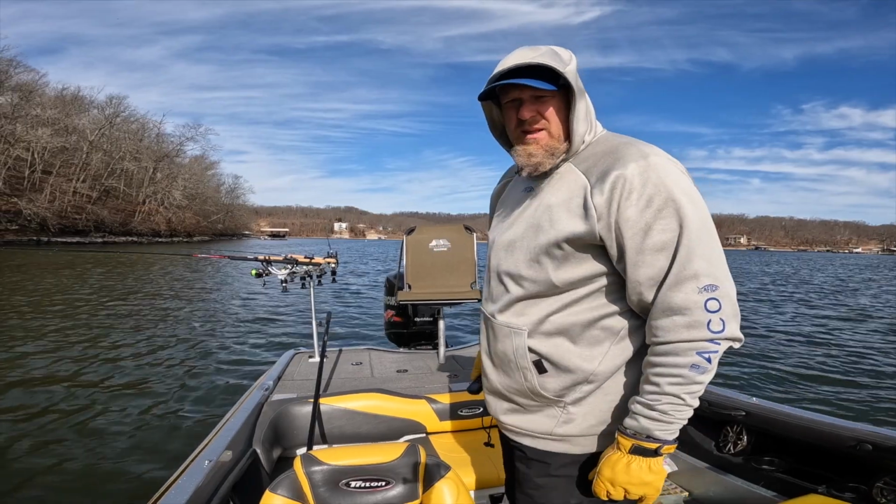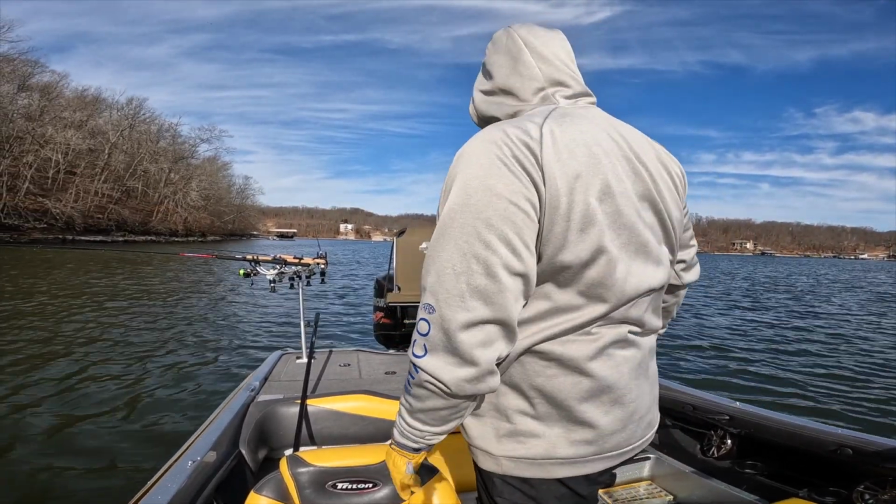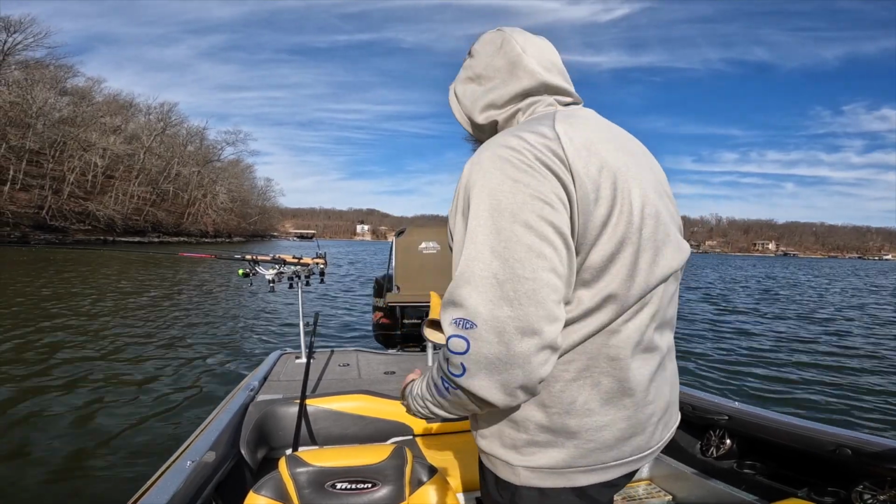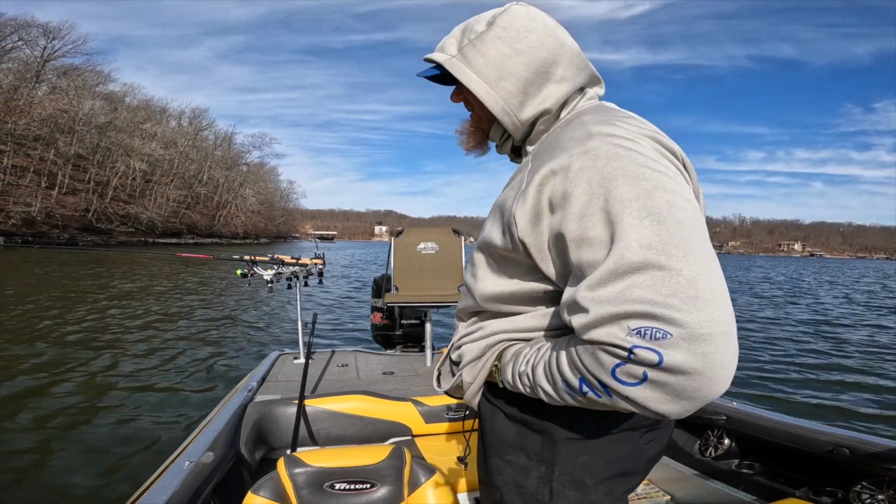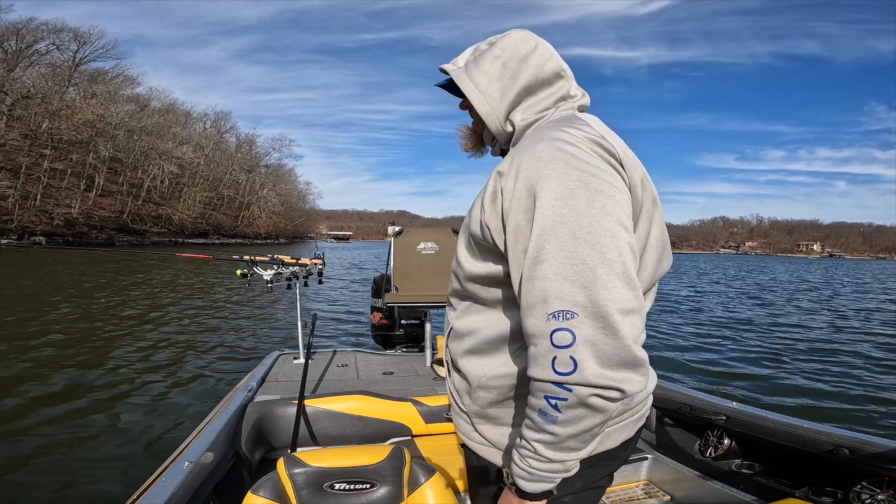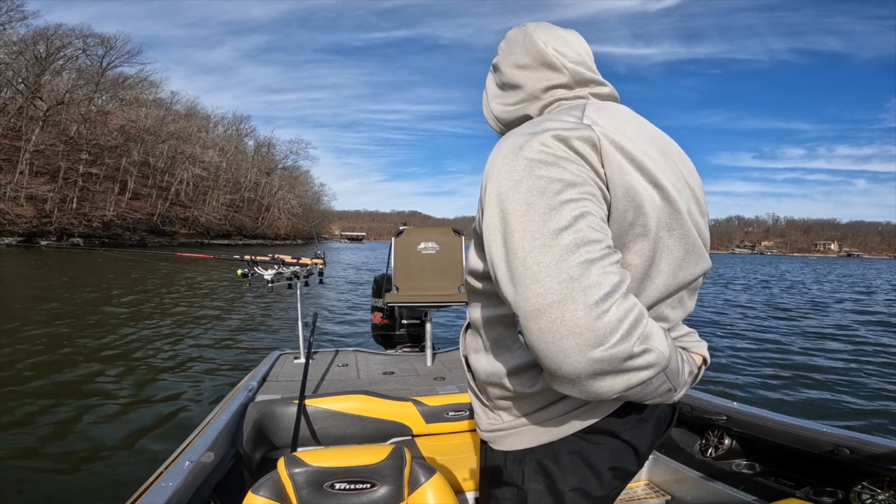I'm all the way in the back of Indian Creek, in 11 foot of water. And this is the first time since I started this creek channel in Indian Creek that I'm actually marking fish on the sonar. Let's see what they are, see if we can maybe get into one here.